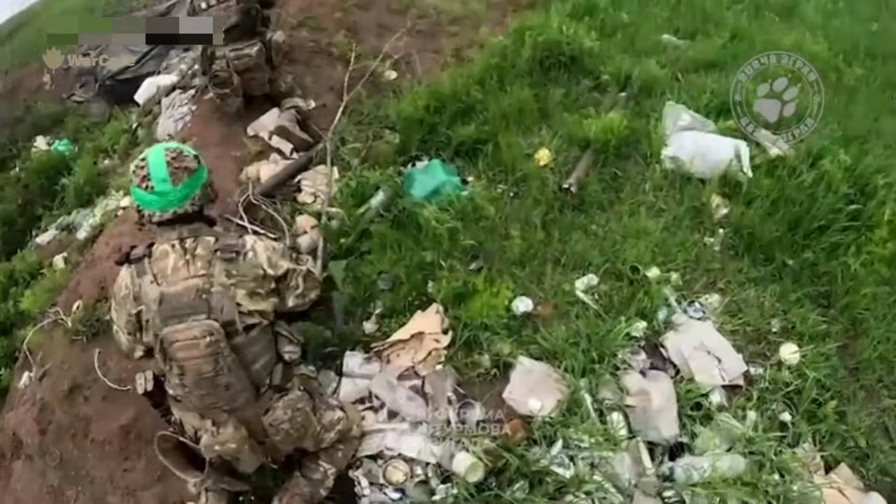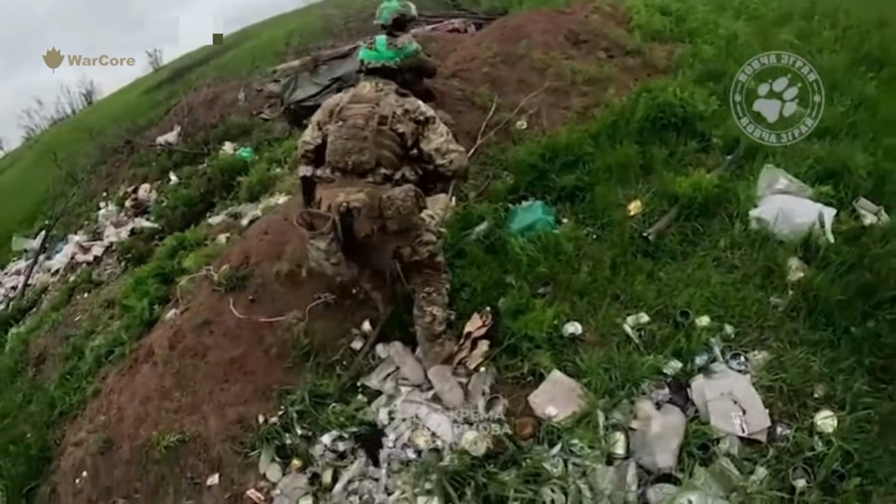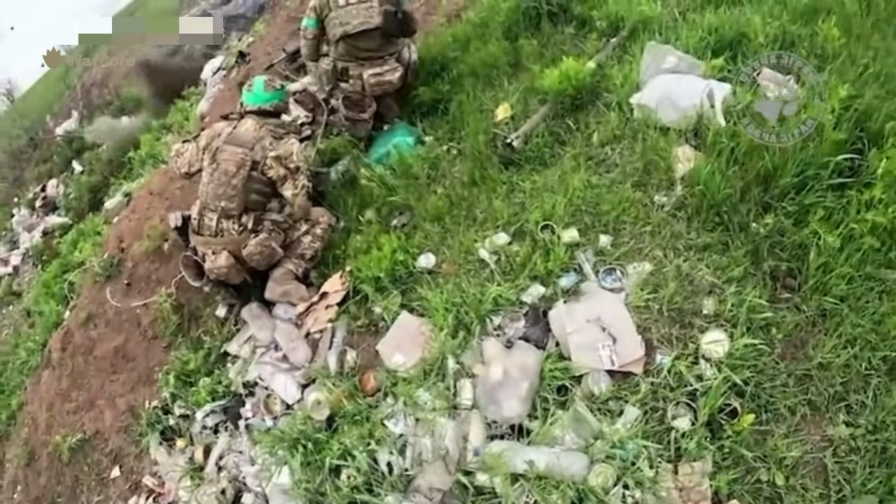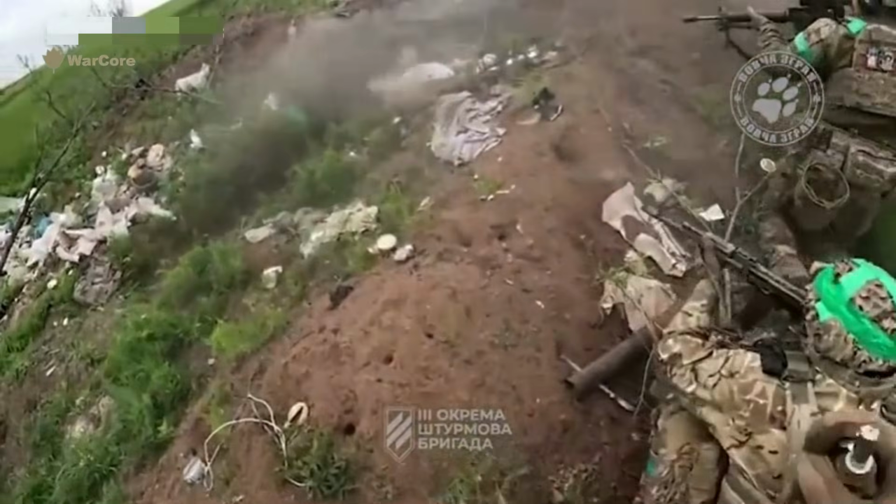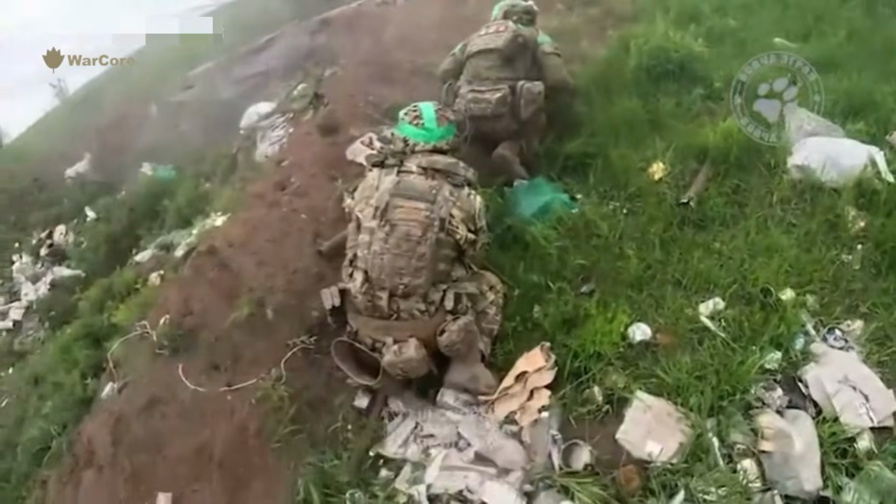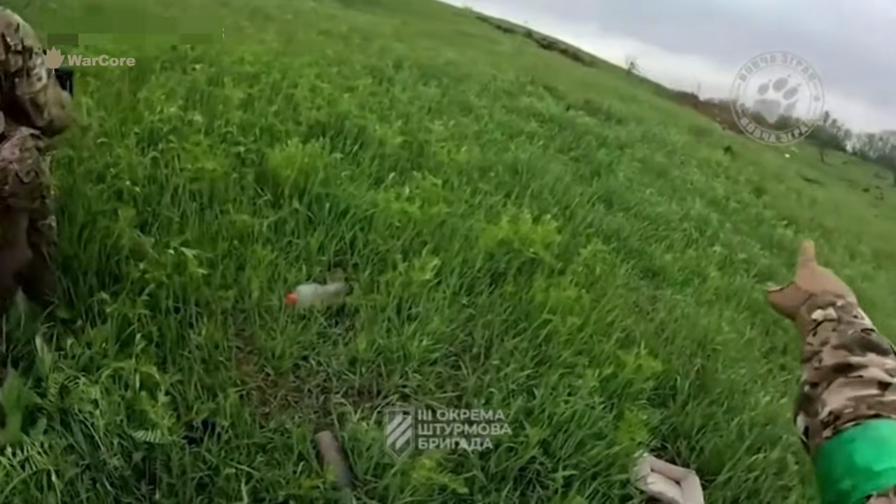In this video, we see how Ukraine's elite snipers and ground soldiers advance through a perfectly coordinated operation. Despite dense terrain and a hostile environment, the team moves toward Russian bunkers with discipline, taking every step carefully and deliberately.